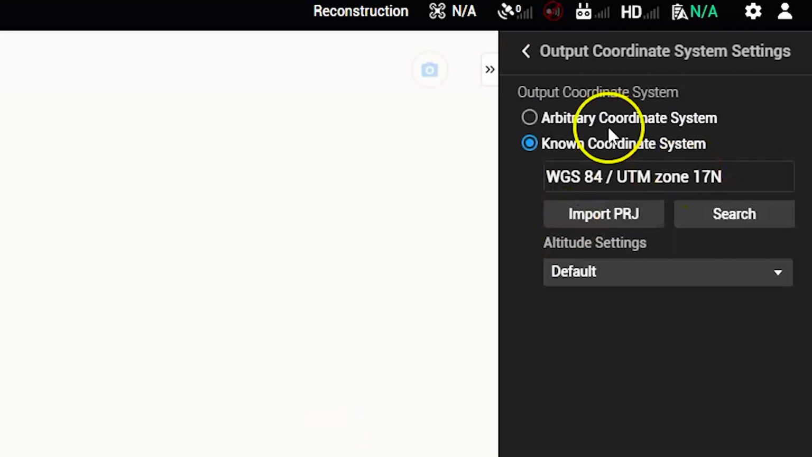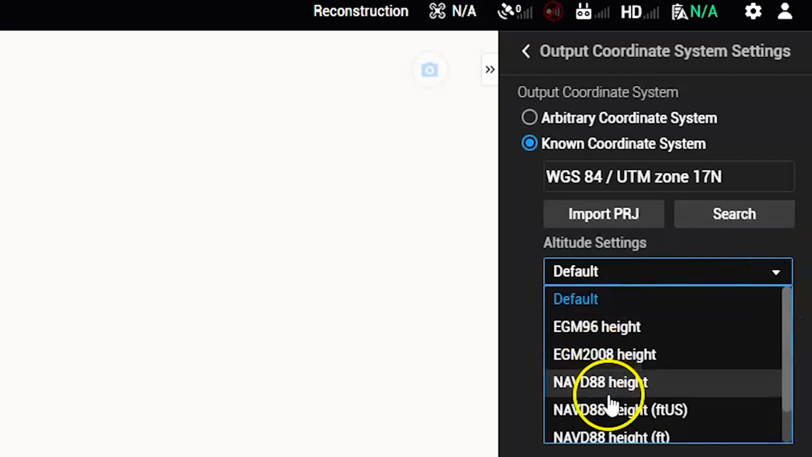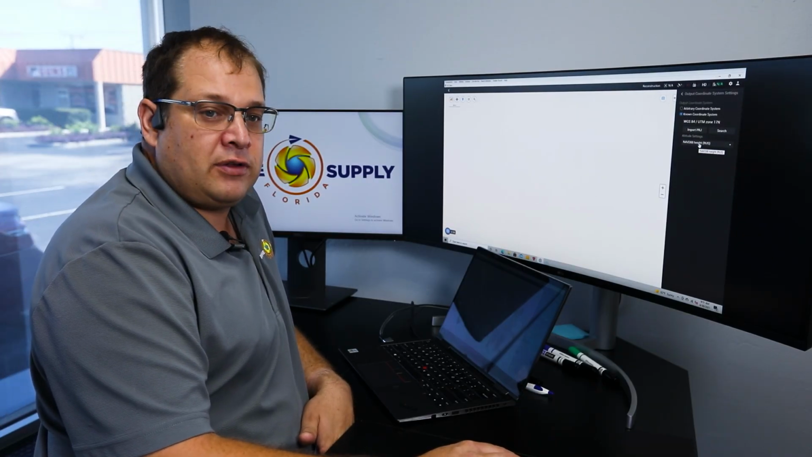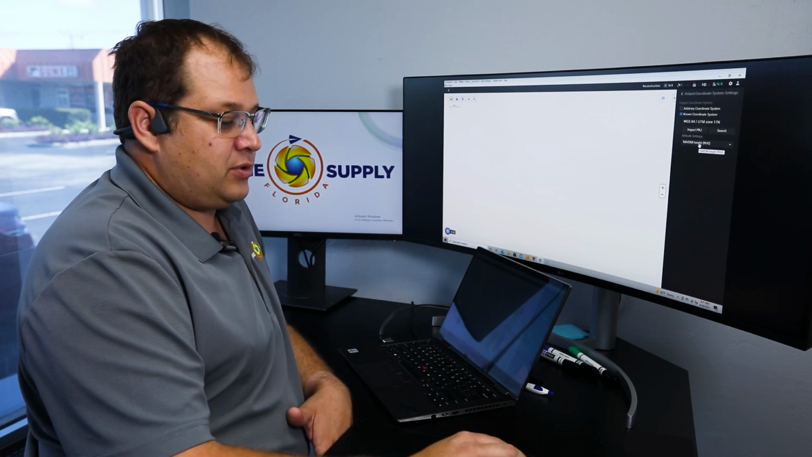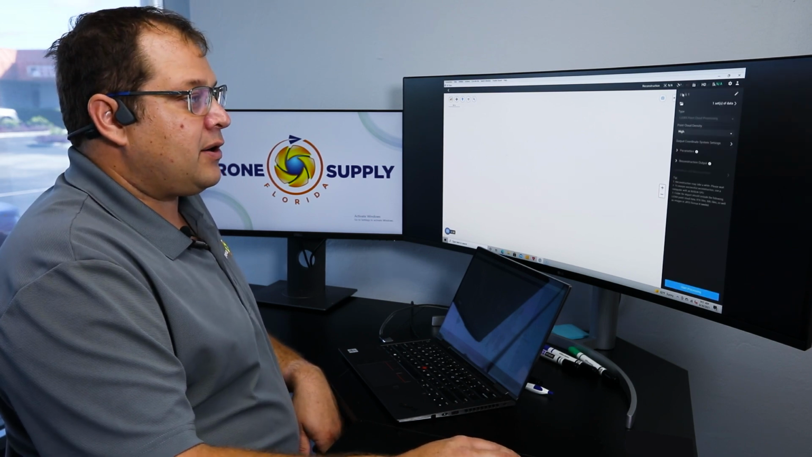All right. Now, altitude settings, seeing as how we are in the United States, we're going to use this NAVD88 height feet US. Set that. If you do not know or you can't get that to process, you can leave this at default and then you can reproject it later. But if you can get it to process now at this time, it is best to do it originally. All right. Then we'll go ahead and click the back button here.